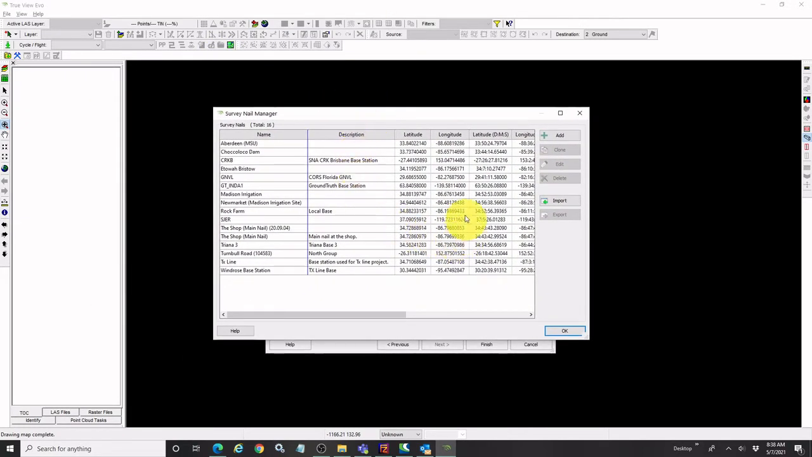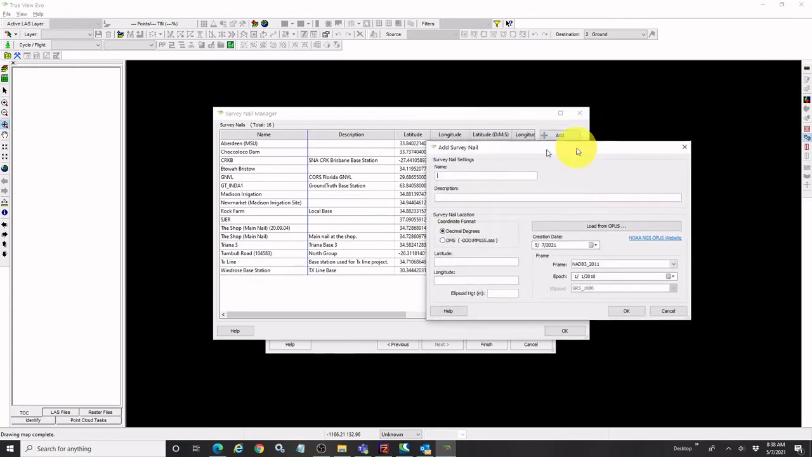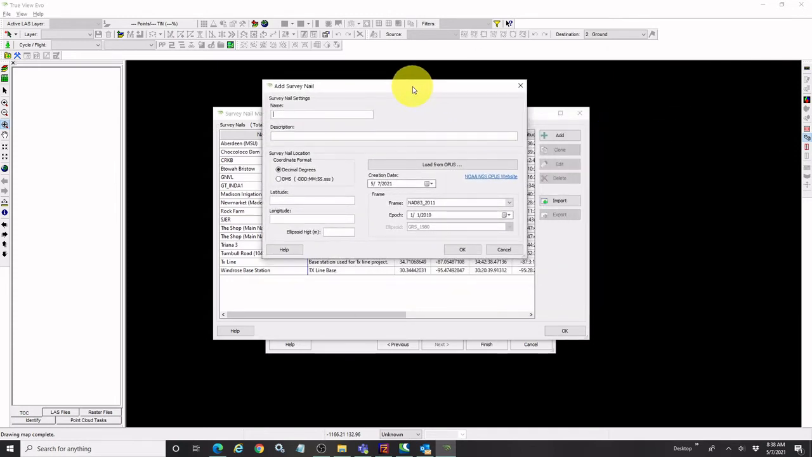And I can create and add the position of my survey nails in here. I can import and export these if I need to exchange them with colleagues and so forth. I can just add new survey nails if I need to when I've got that information.